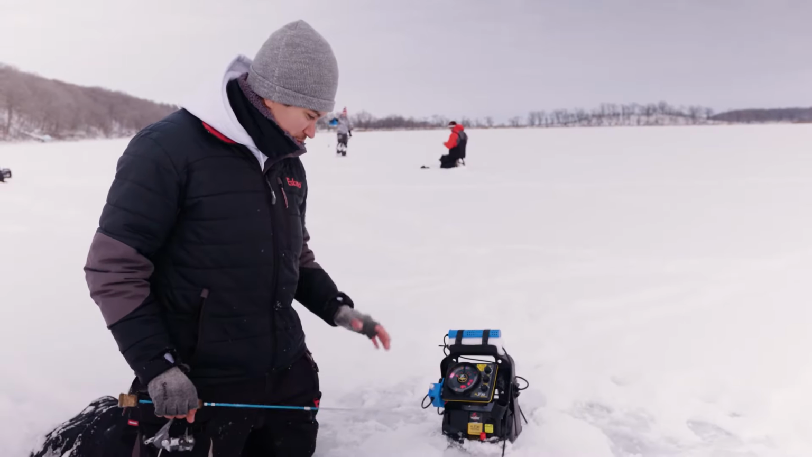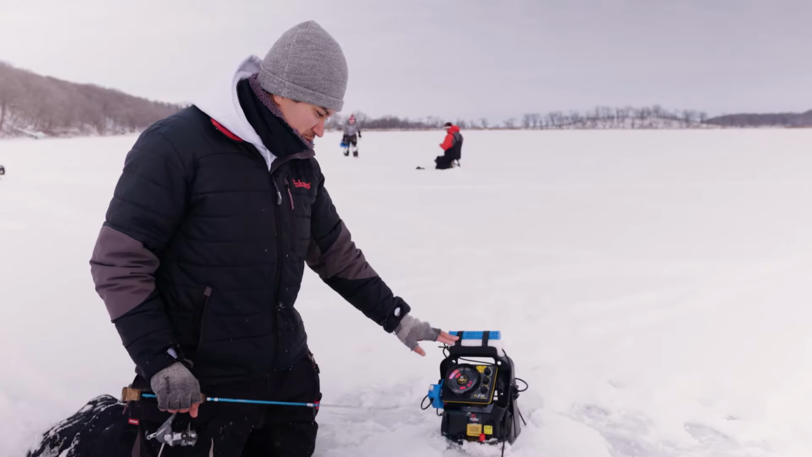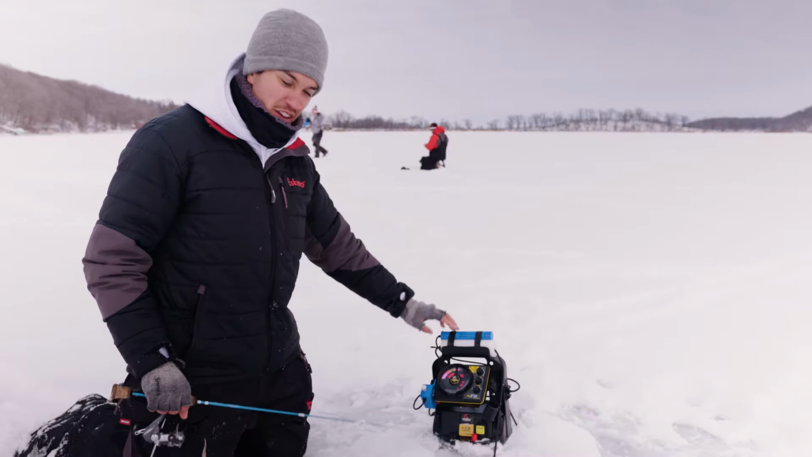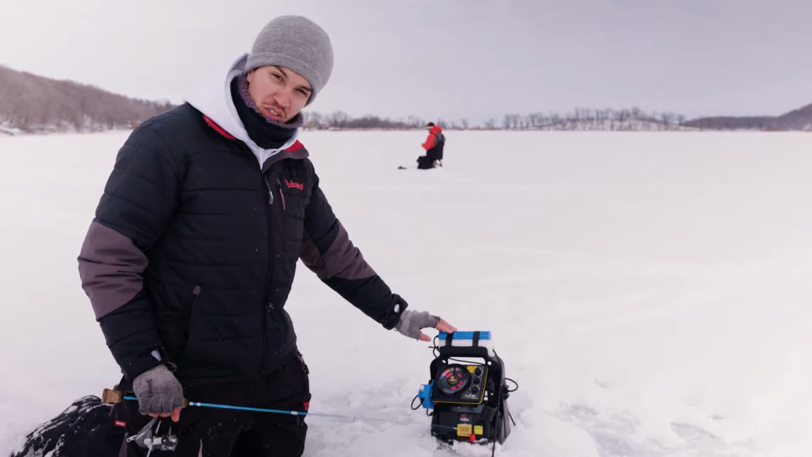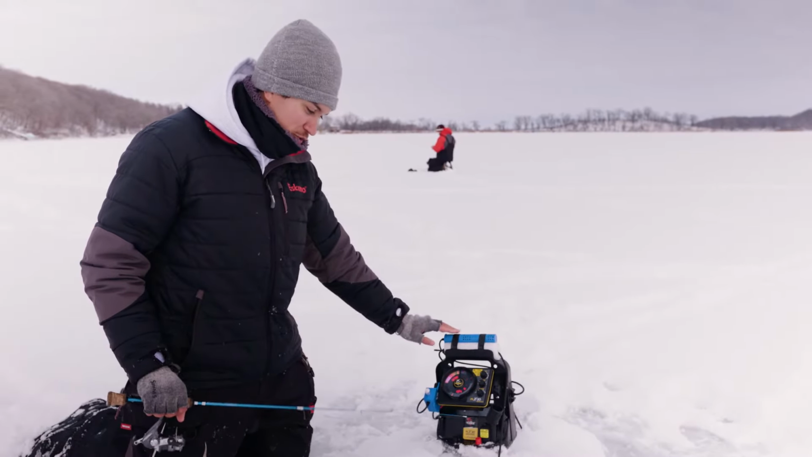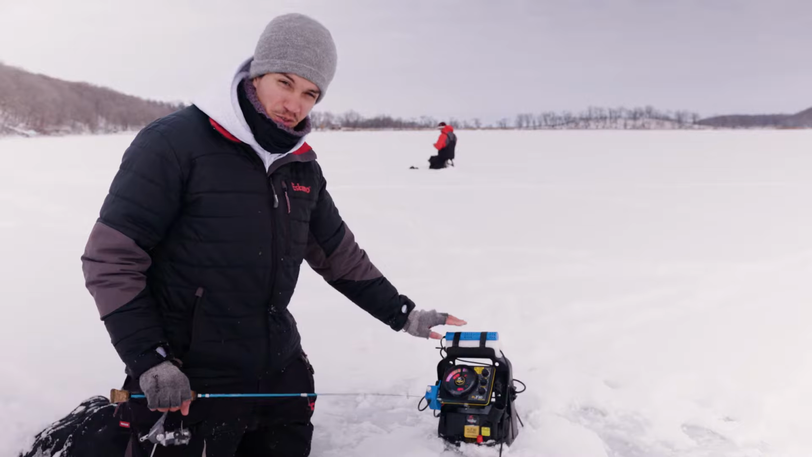Out here chasing bass and panfish today. And this is one of the best situations to show and explain why we use Vexilar. It's one of the most invaluable tools for ice fishing. It shows you not only fish movement in real time, but your movement in real time, which is key to exactly know how those fish are going to react day in and day out to your presentation.